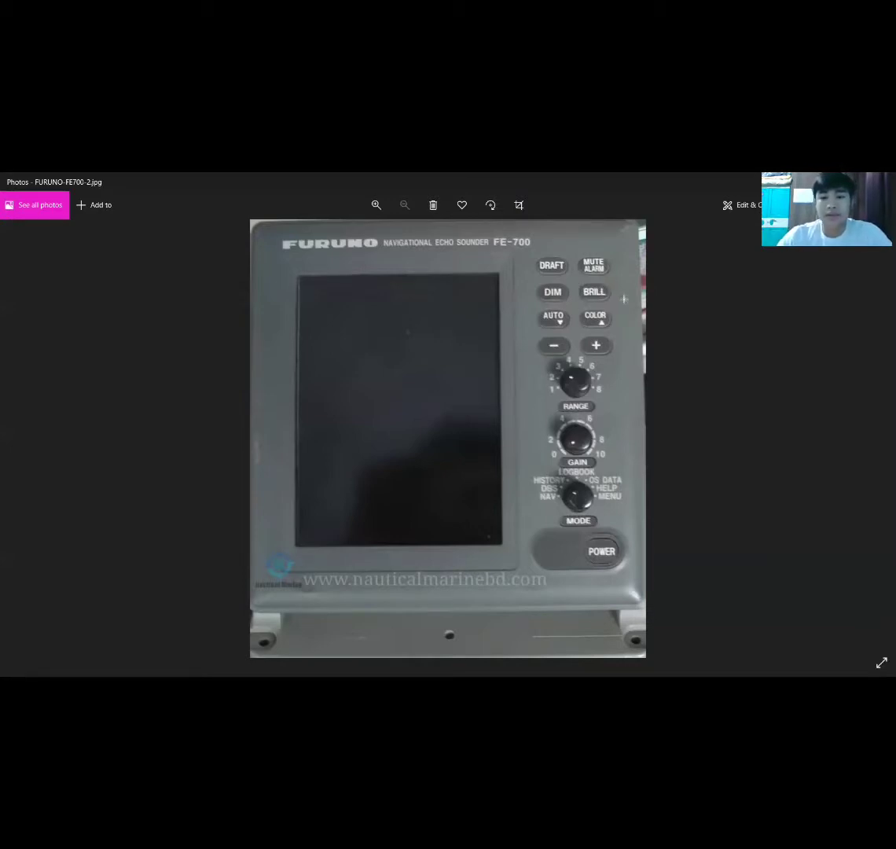And if you want to adjust the brilliance and the tone of this device, you can press this brill button. You can adjust the tone by using this minus and plus sign and adjust the brilliance by using this up and down button that is located next to the auto and color key.